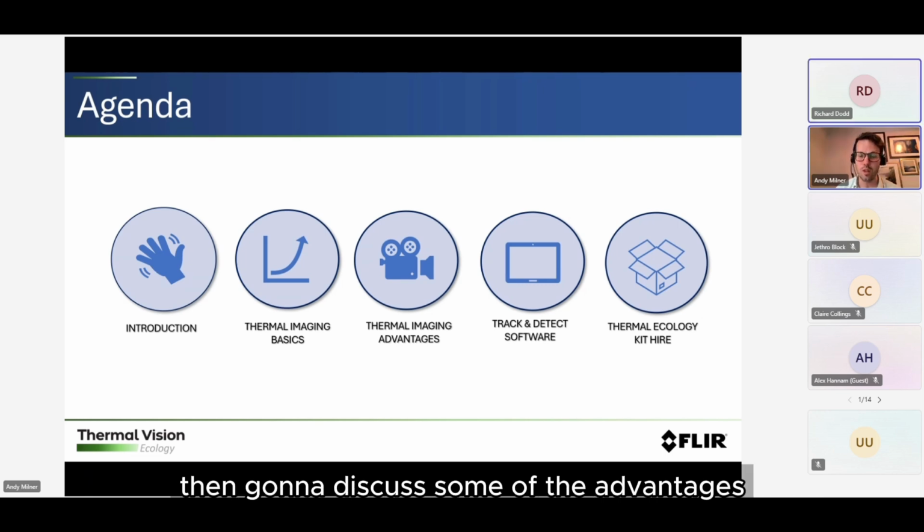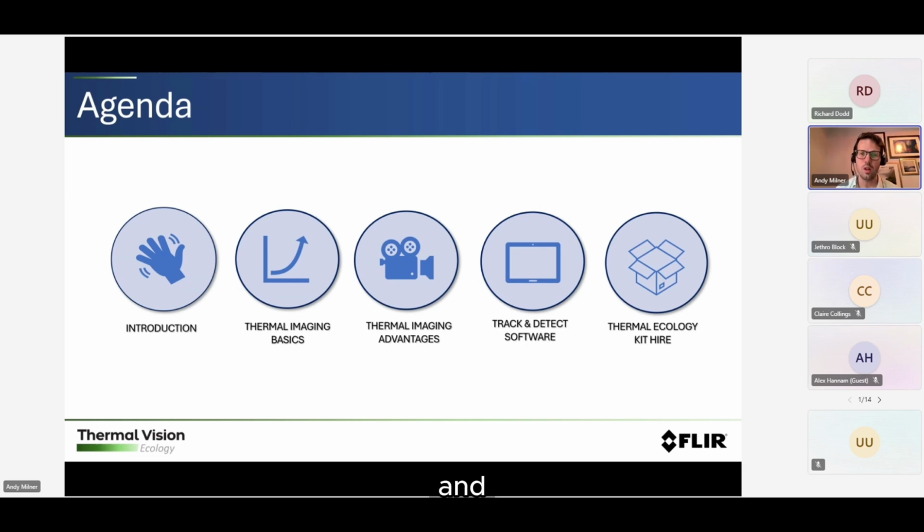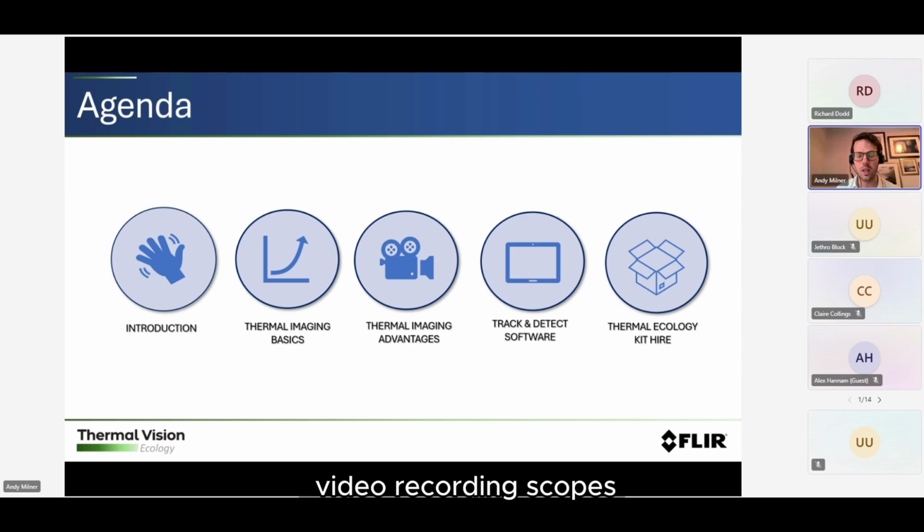Then I'm going to discuss some of the advantages of thermal imaging, comparing it to scopes, and why the more advanced cameras are capable of more than video recording scopes. And then we'll talk about some of the software features that differentiate our thermal imaging cameras from what else is on the market.